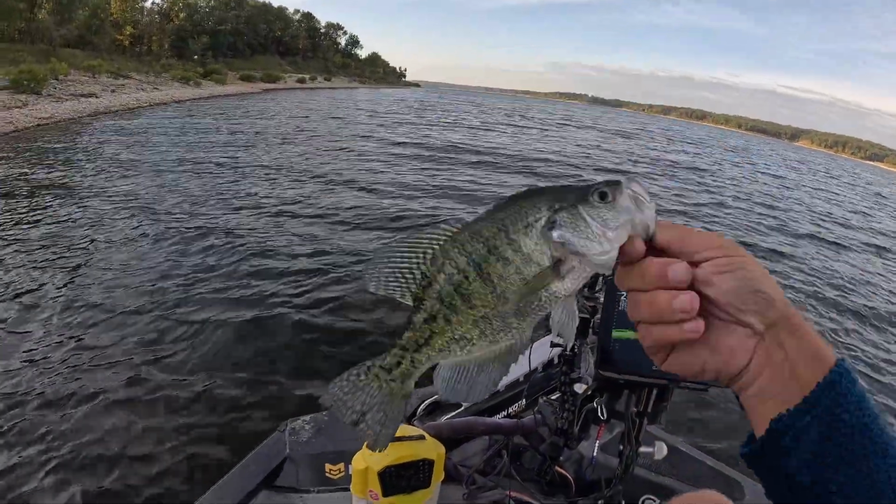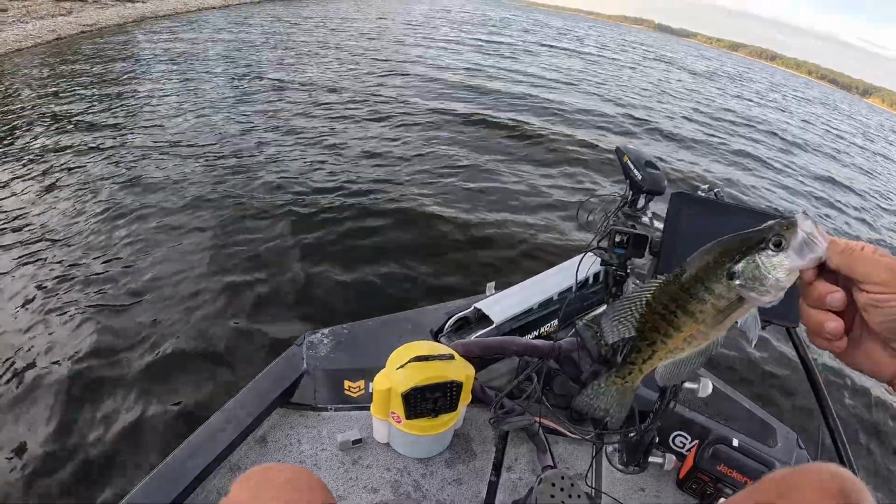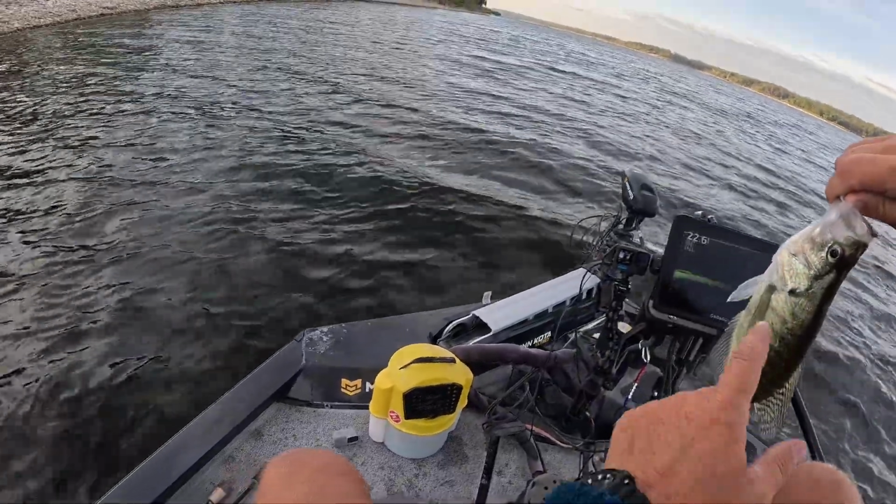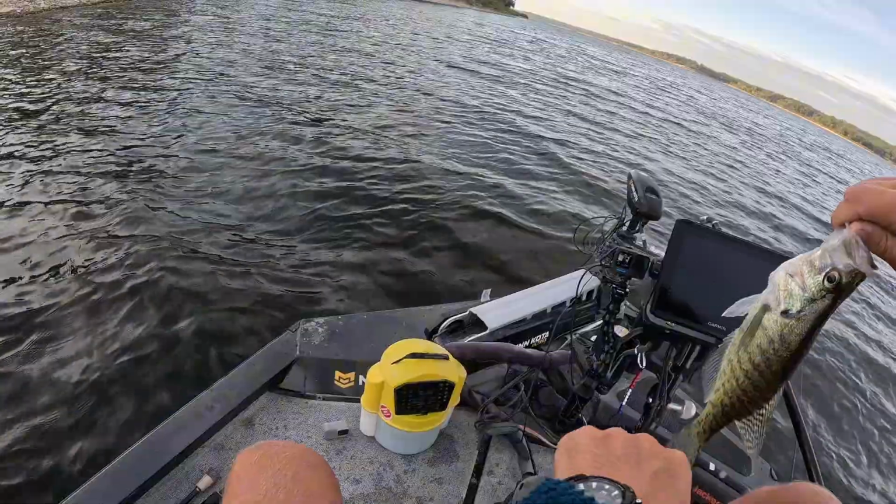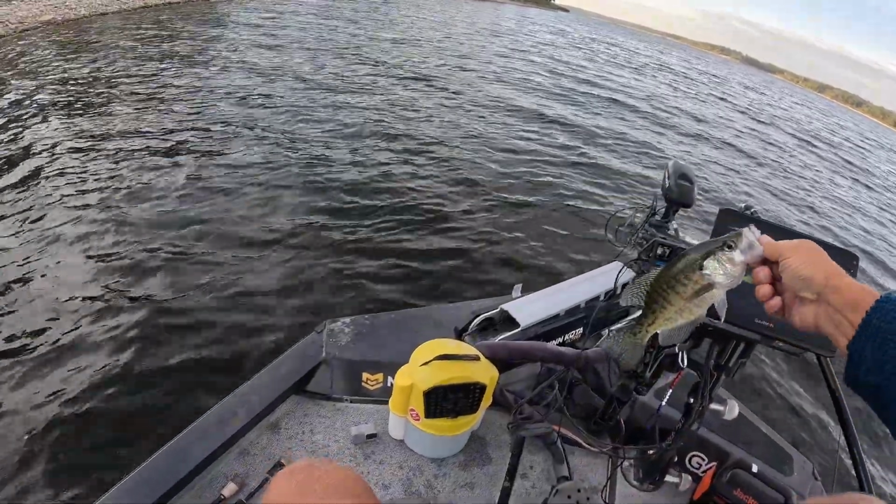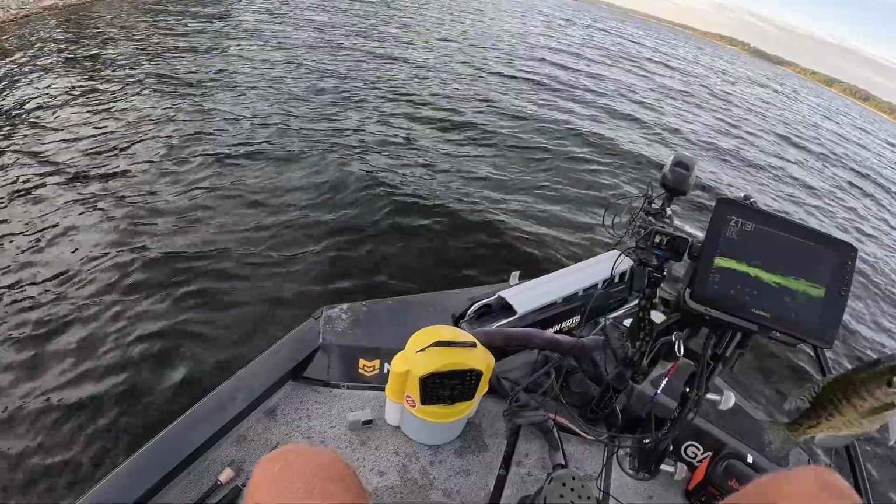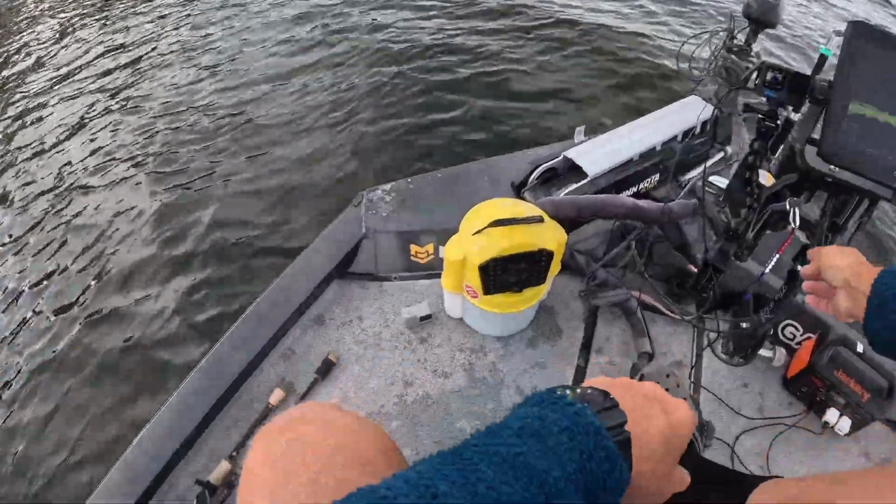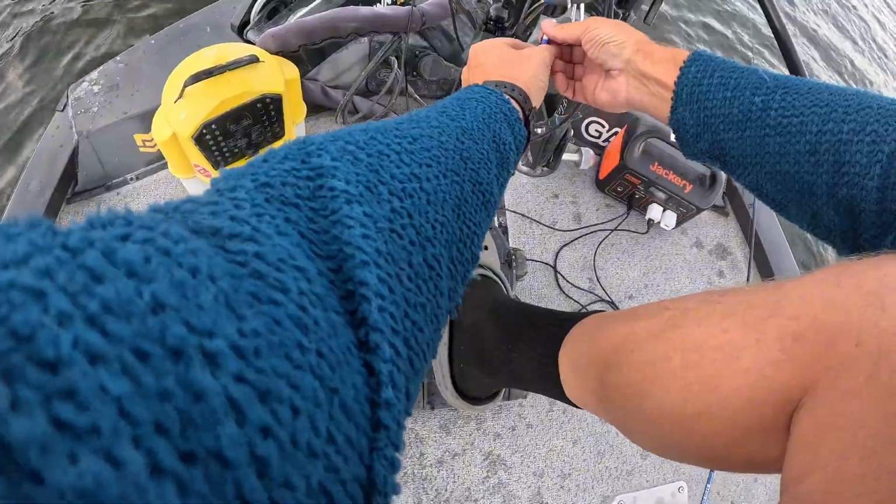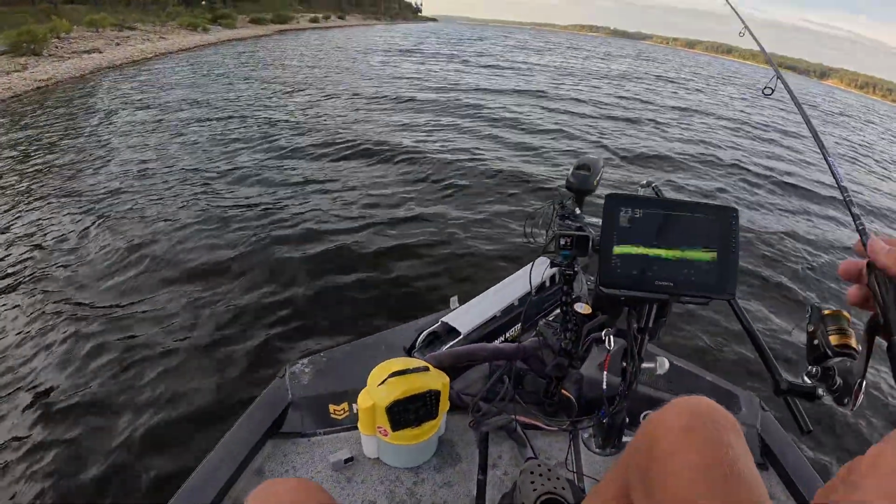Well, at least 10 inches, I'd say. I'm just catching them one after the other, be honest with you. Pretty fish. I think that's number 4. They are hungry today.